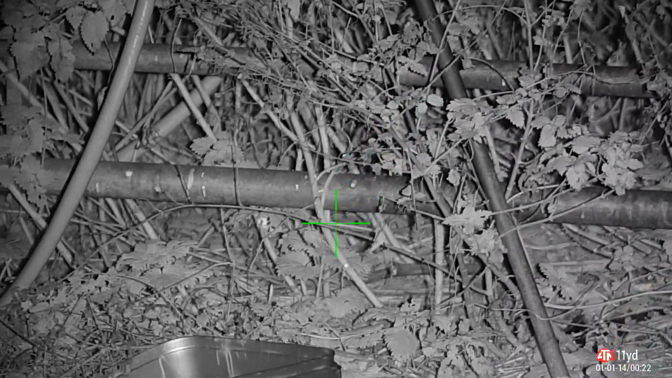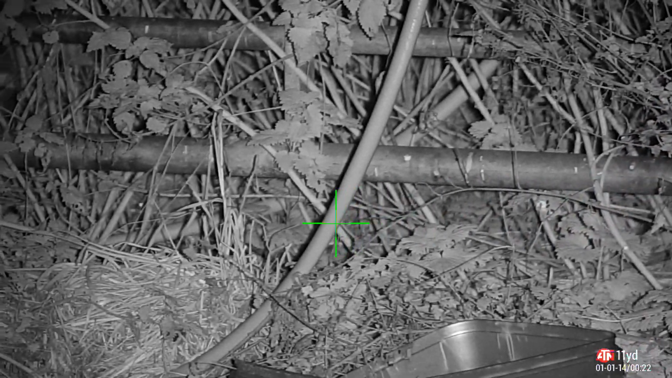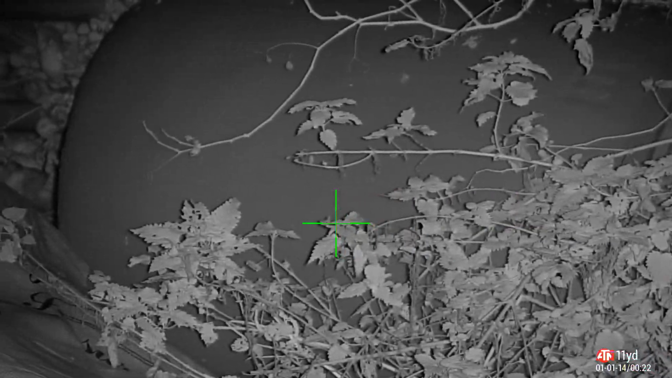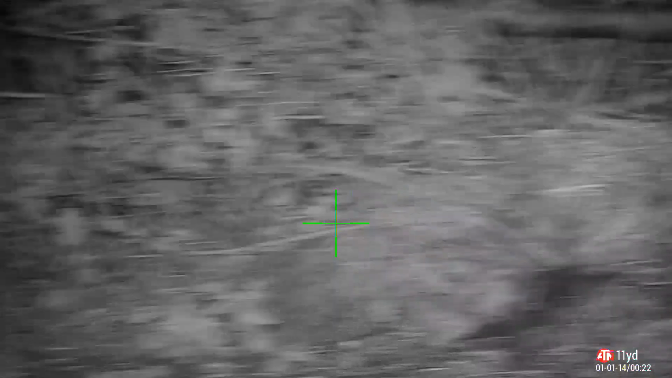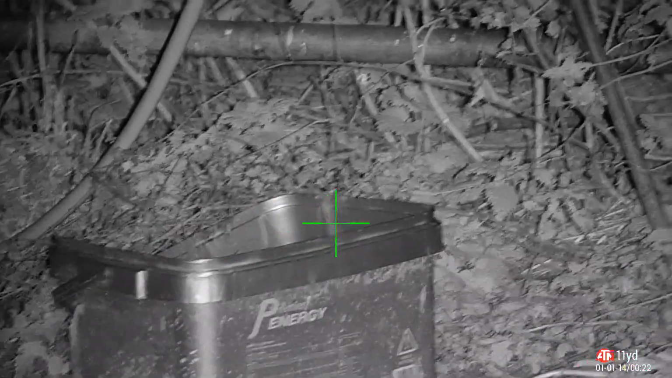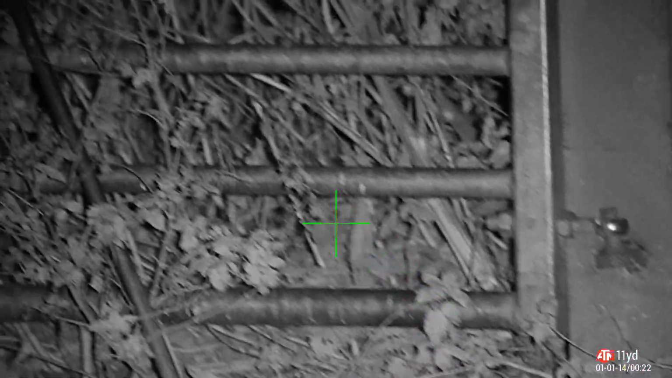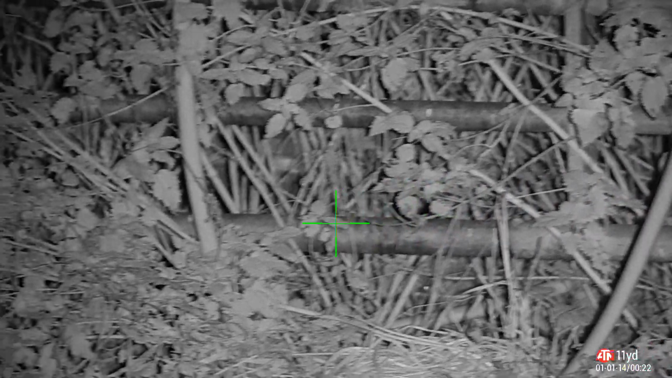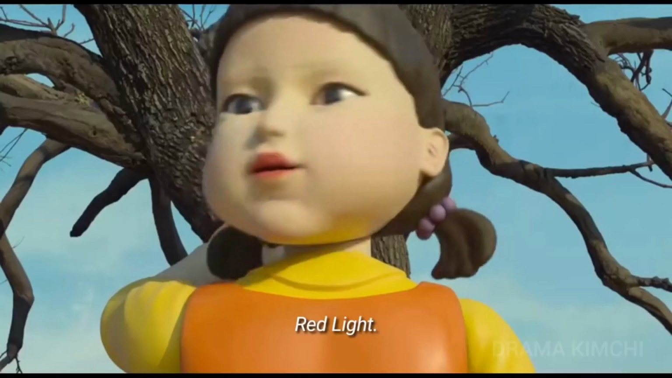This is a small area at the back of the farm. There's a lot of undergrowth or overgrowth, nettle. Look, it hurts when you put your hand in, okay? It really hurts. And you often see a lot of rats running up and down here, and I think there's a rat's nest just in this corner here. So I keep popping back through the evening, and this is where I got probably about 8 to 10 rats there. Red light.